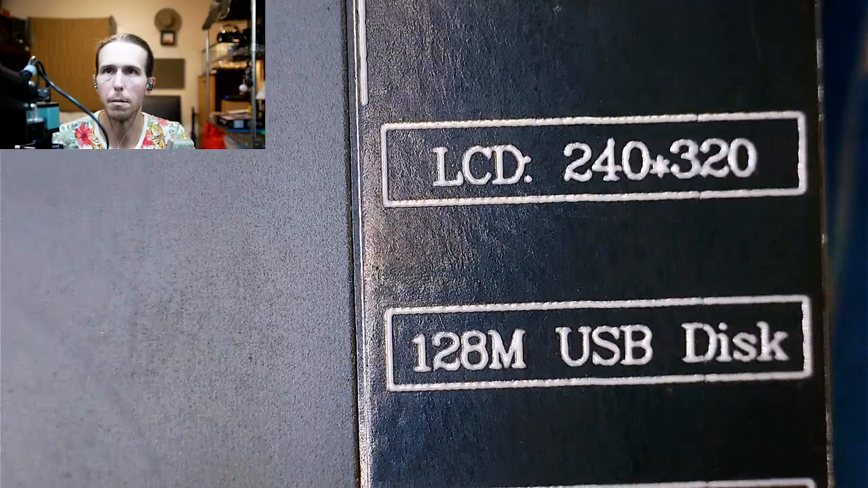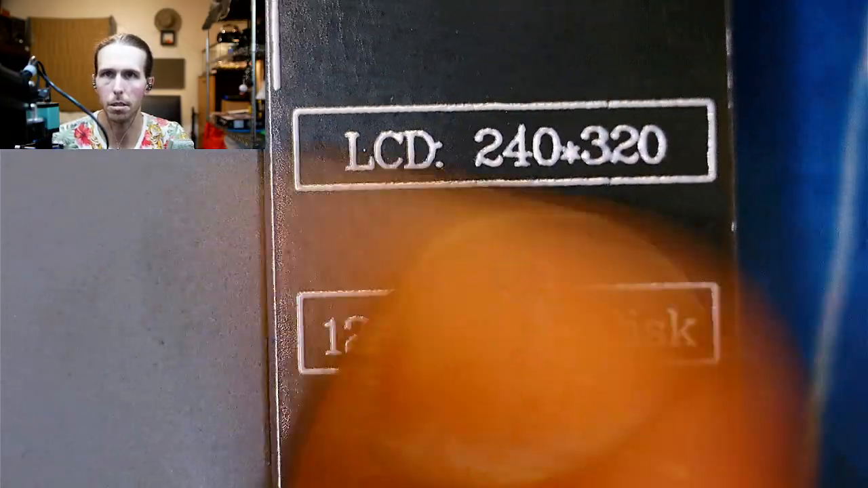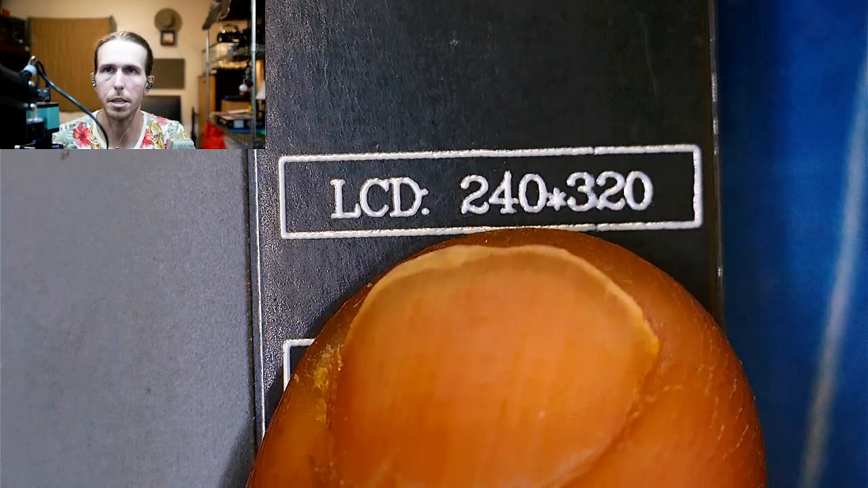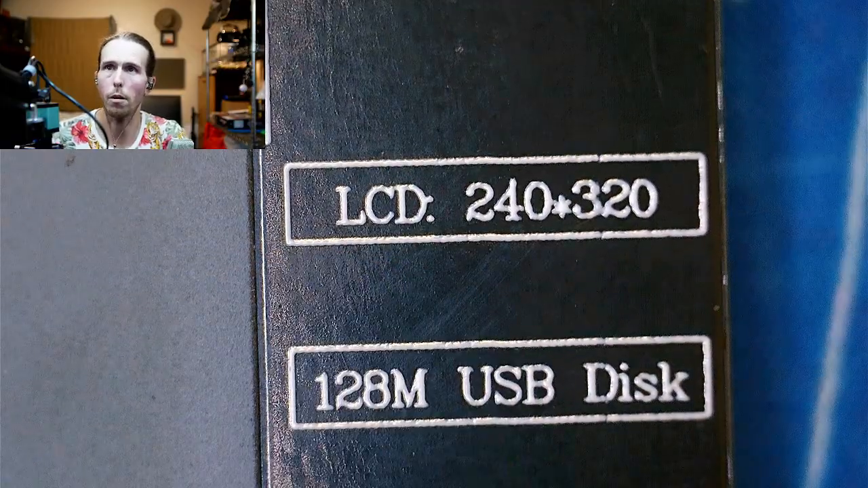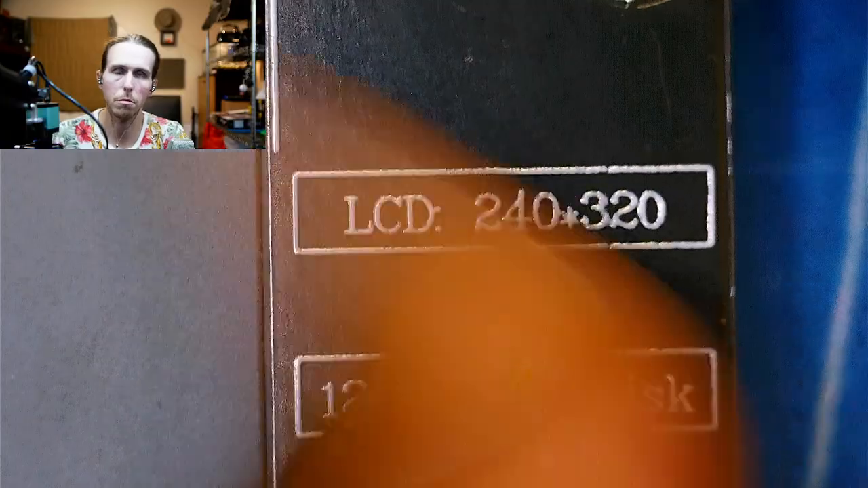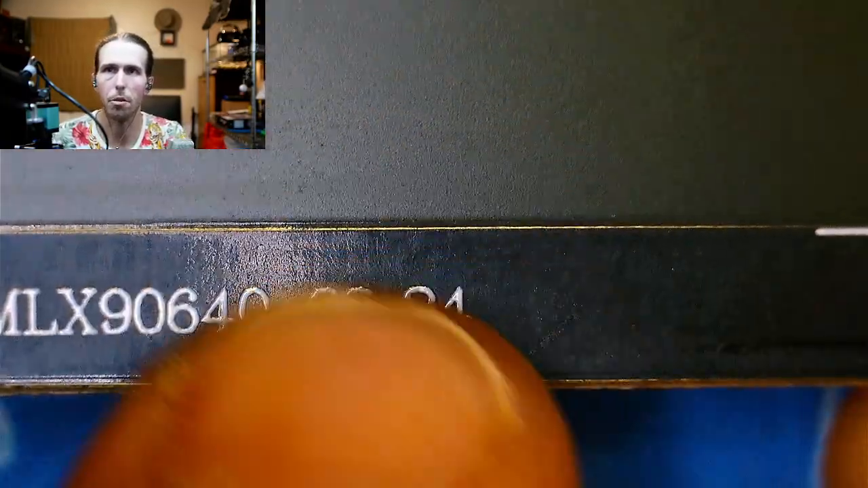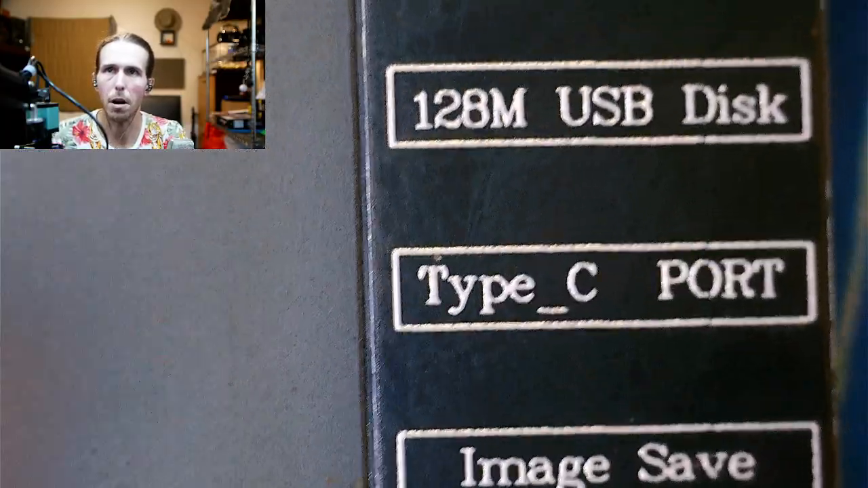And then this one has slightly more features. So it's got the LCD resolution. That is meaningless. You have to make sure you look for these, because a lot of these Chinese manufacturers will say, oh, it's 240 by 320. You'd be like, wow, that's really good for 60 bucks. No. And then you'll realize, you'll scroll down and it'll be buried in the details. It'll say 32 by 24. So just keep that in mind.